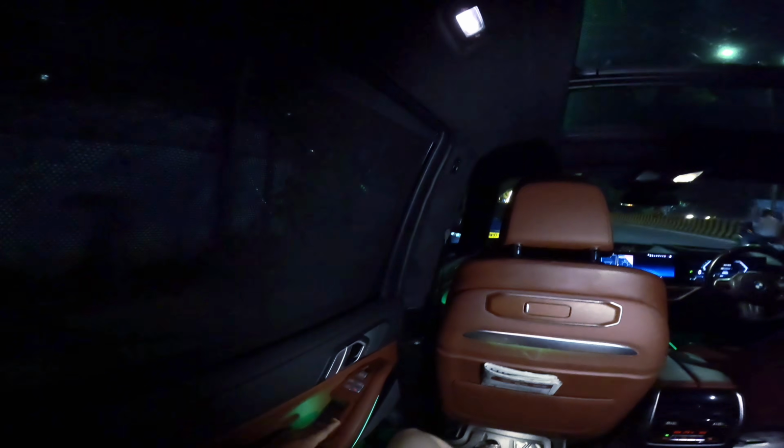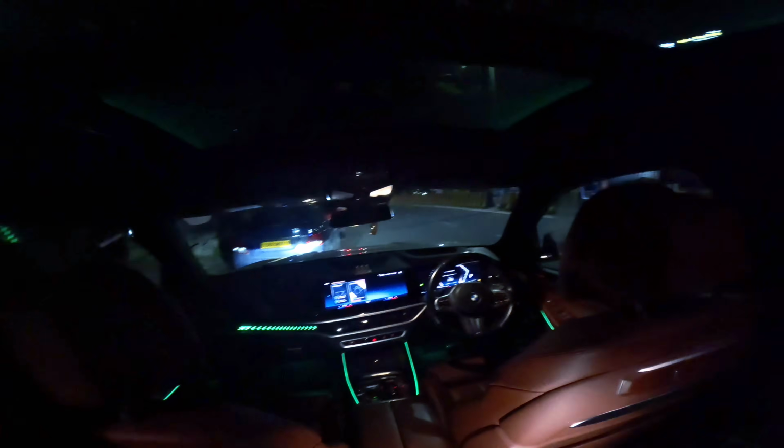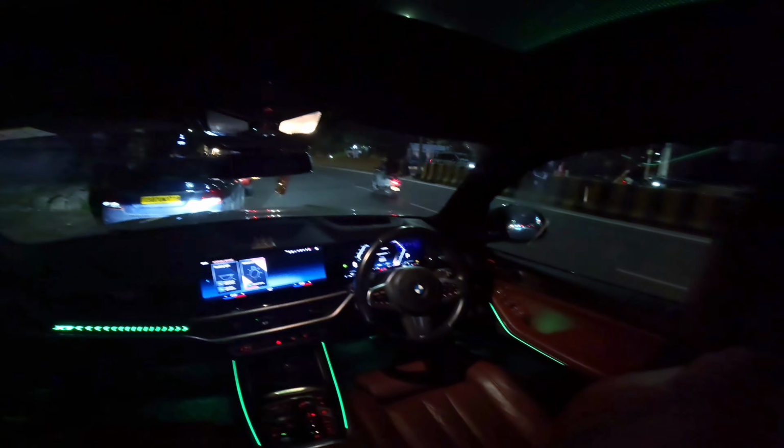It's a beautiful, very beautiful seat. It has got amazing recline. These are two captain seats which have an amazing recline angle. So pretty comfortable seats. That is why I wanted to start the video from the back seat. And you can see this is the cabin in the front.